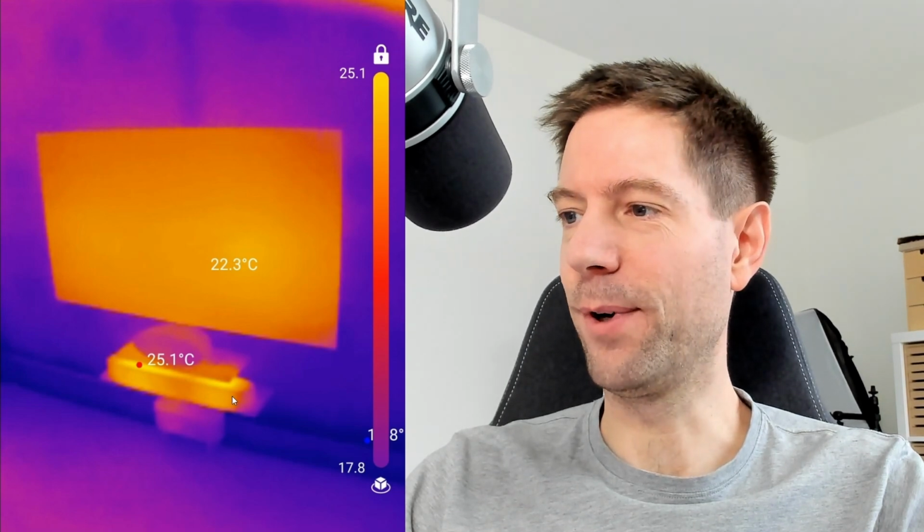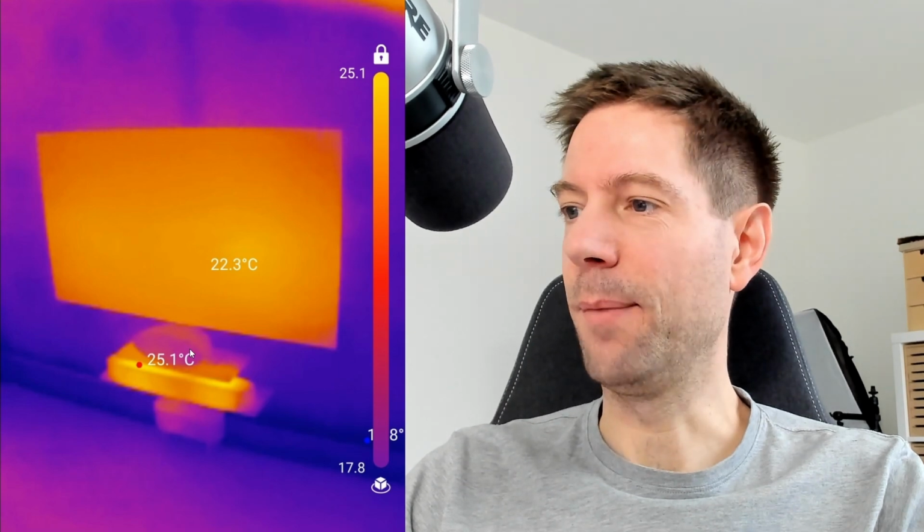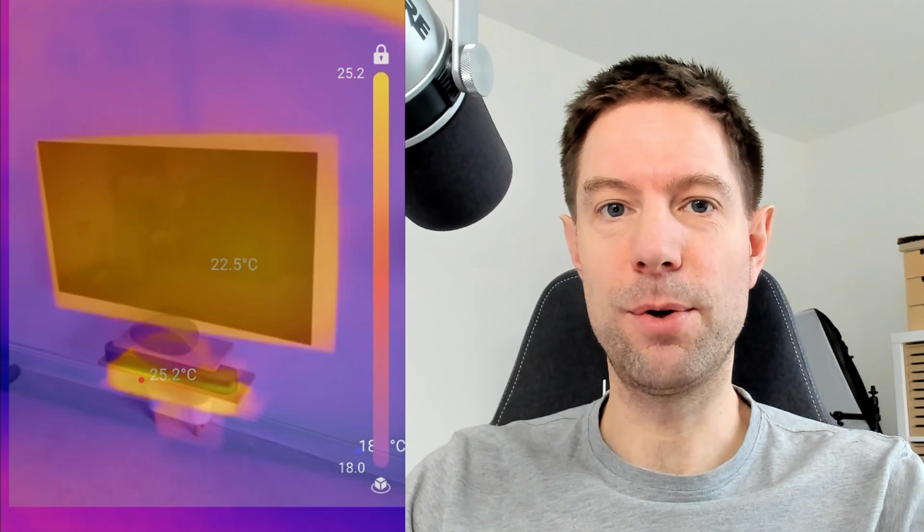Right, now I'm going to go and take this around the house and show you what it can do. Okay, so I started in a reasonably familiar location in our lounge where we've got our TV, and you can see here we've got a soundbar underneath, and this is a surround sound speaker that we use for our cinema setup. You can see that the TV is very slightly warmer than the wall. I think we'd had the TV on a few minutes prior to me recording this, and the soundbar you can see is slightly warmer.